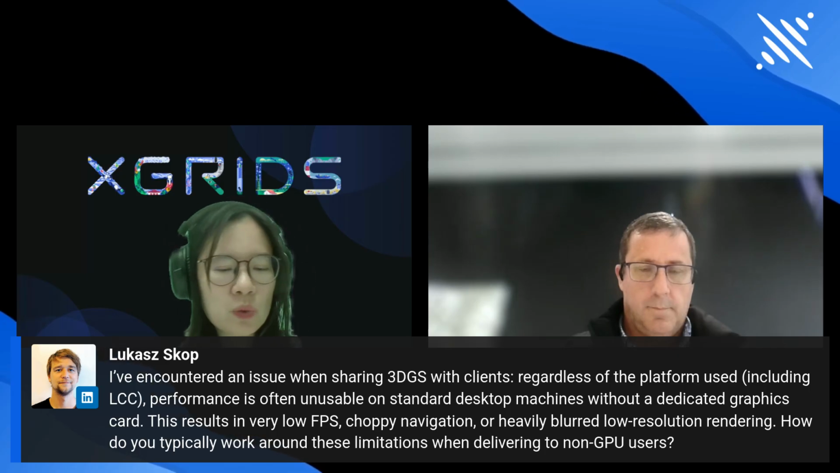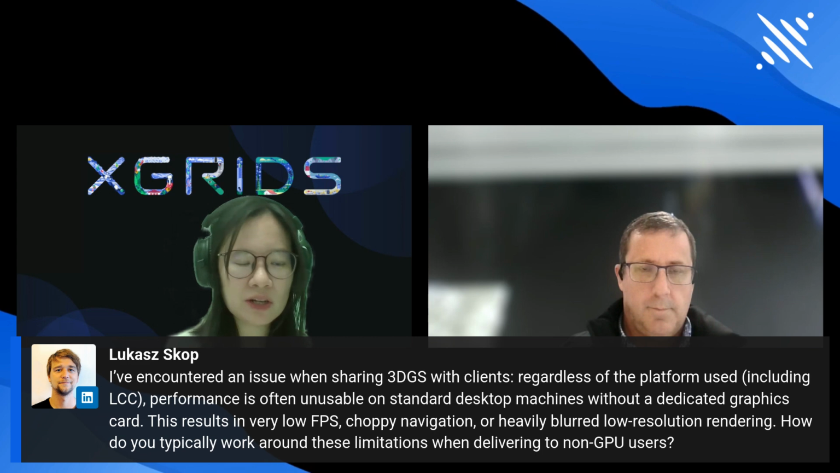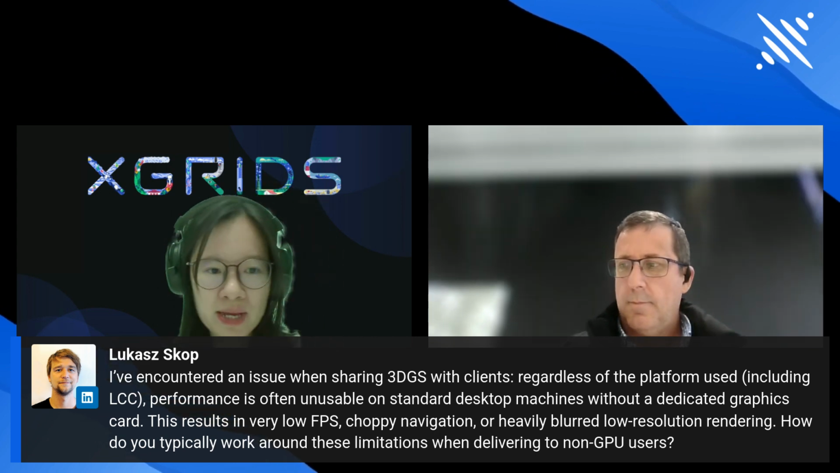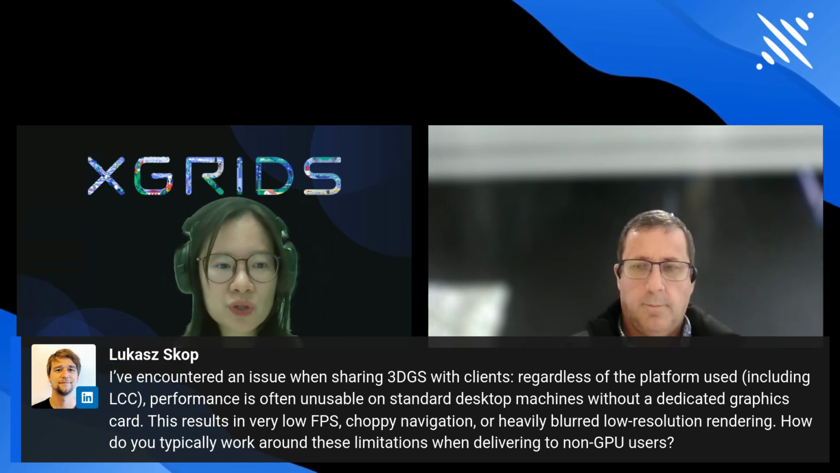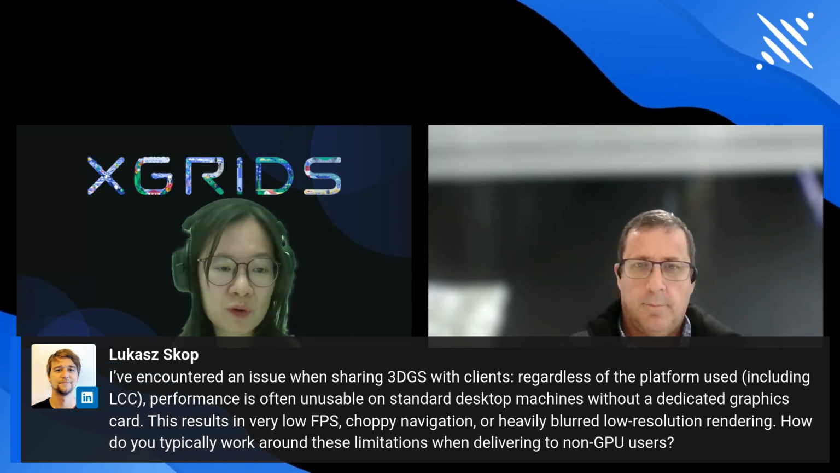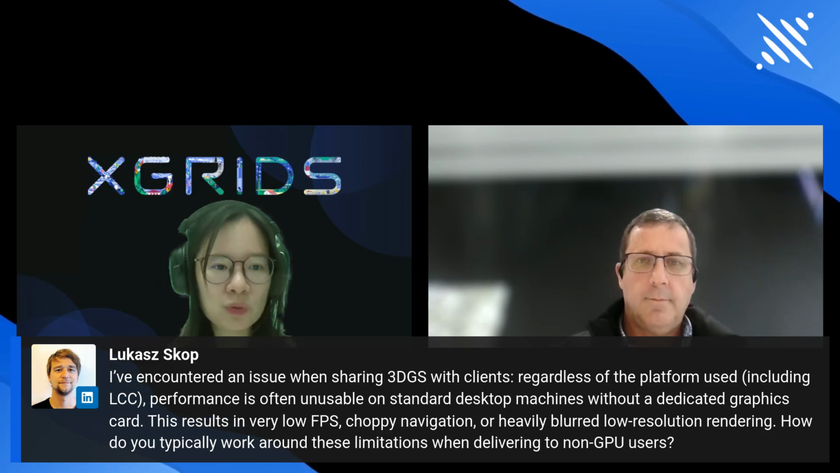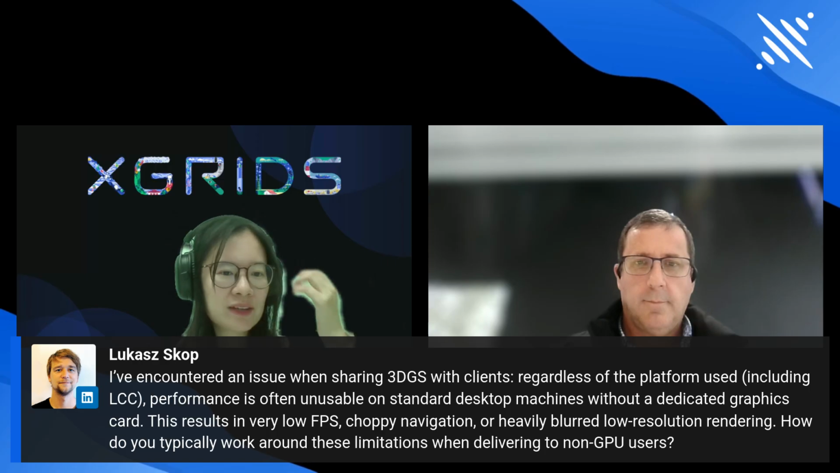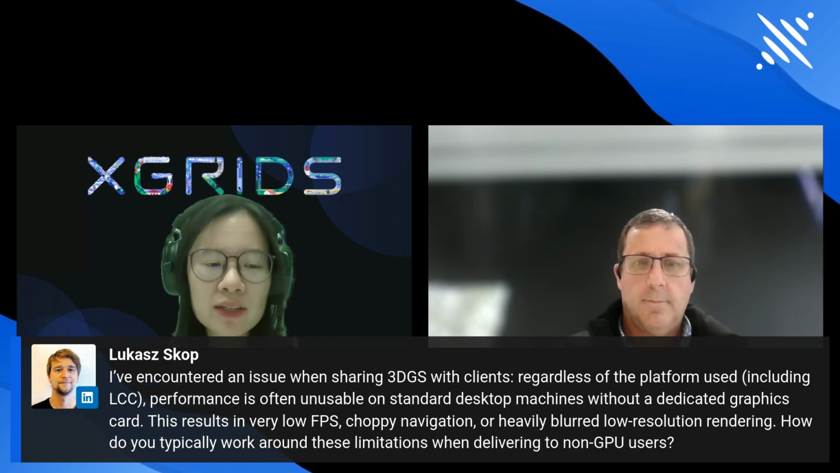We also released LCC2 recently. This new format is designed for better FPS, especially for users who don't have high-performance computers, and they can use a web-based application to load 3DGS at a large scale. So that's definitely a problem we want to tackle very quickly.